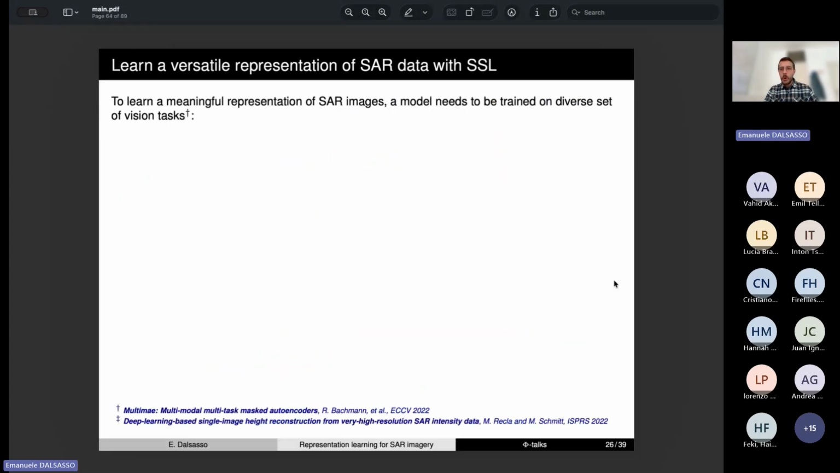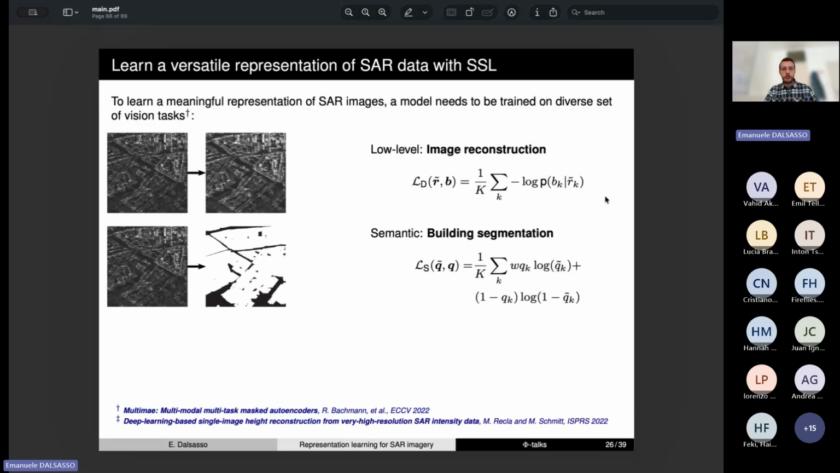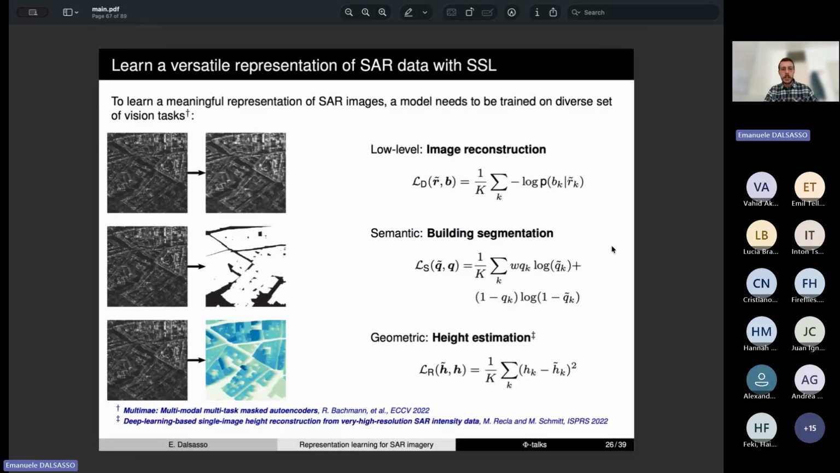So when we want to learn a meaningful representation of the data, one would like to train the model on a diverse set of vision tasks. So we have low-level tasks such as image reconstruction. In our case, there would be SAR despeckling. Then we want to train the model on semantic tasks. And in our case, we choose building segmentation. And then you also want the model to learn some geometric features. And in our case, we worked on height estimation.